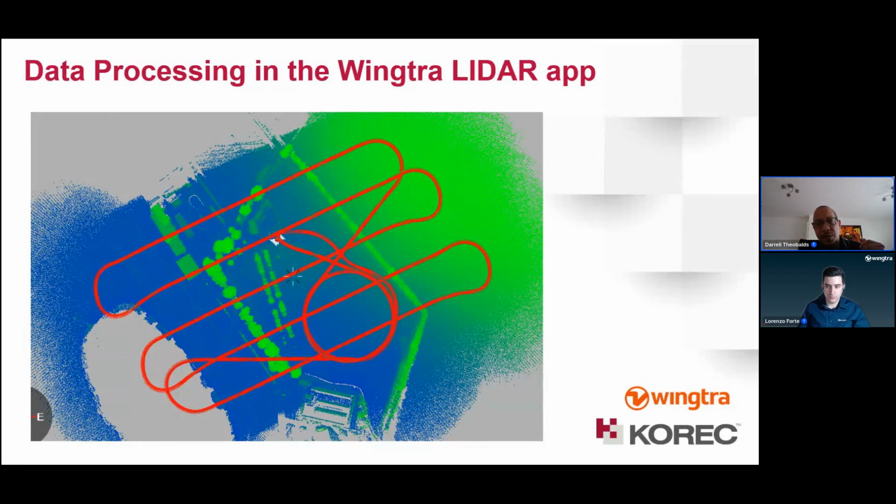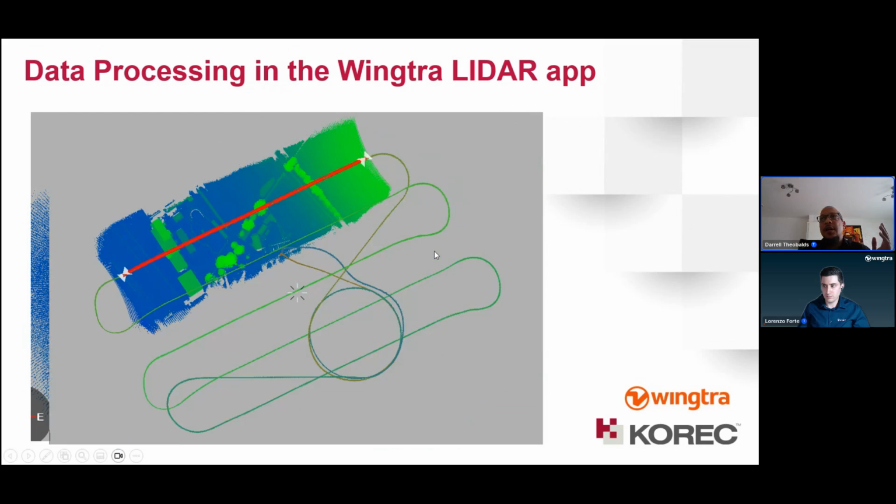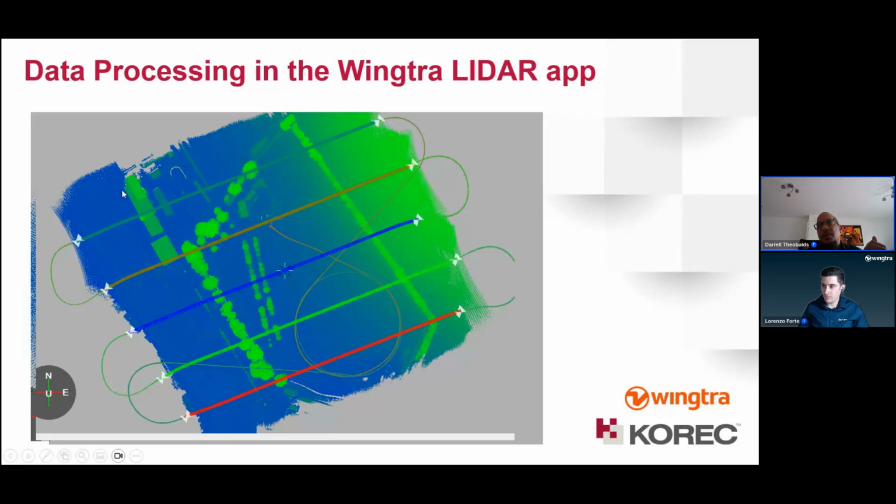So in the Wingtra Lidar app, you are able to cut off the areas or data that are unwanted. What we did was simply mark the start and the end point of each flight line, and then cut off the information in the turns, etc., that you don't really want. You do this until you complete, and you have your Lidar file now as processed with the base station.